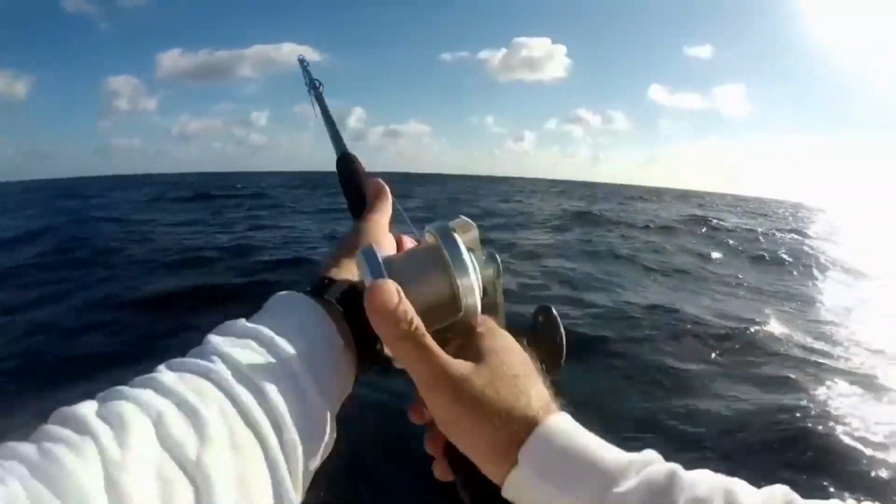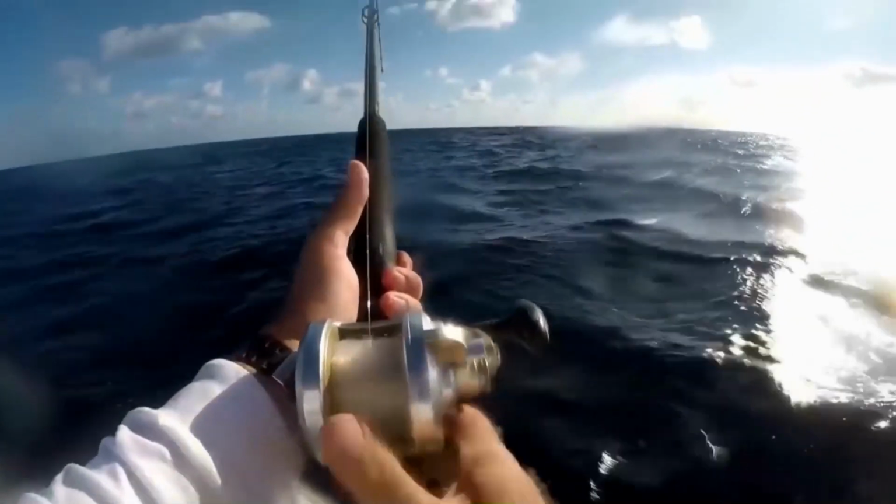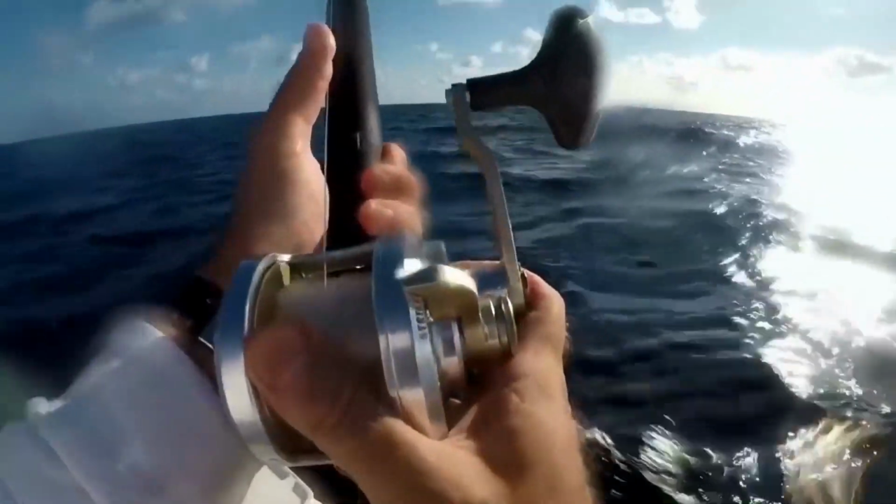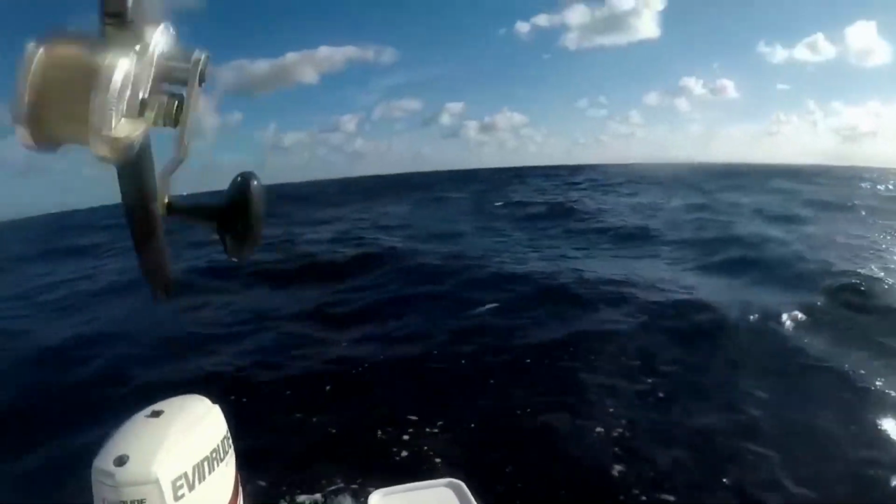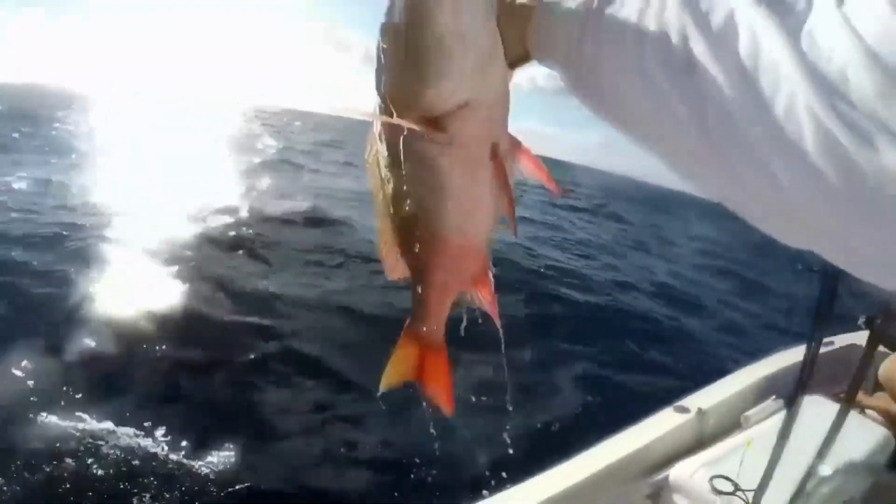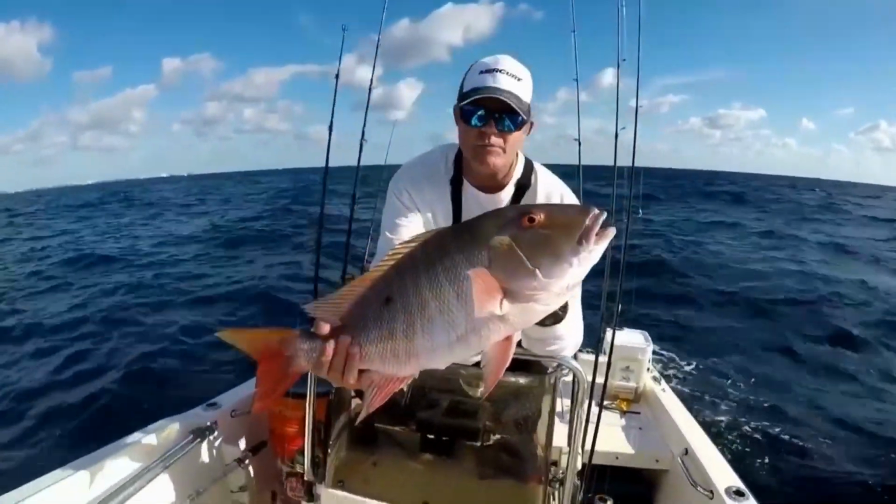Oh, there we go. We got him. He's on. All right. Here it comes. See what we got. Oh, big old mutton. Whoa. Big old mutton. Oh, yeah. That's mutton snapper right there, baby. That is what you call an excellent start today. That's a good solid 10-pound mutton snapper.